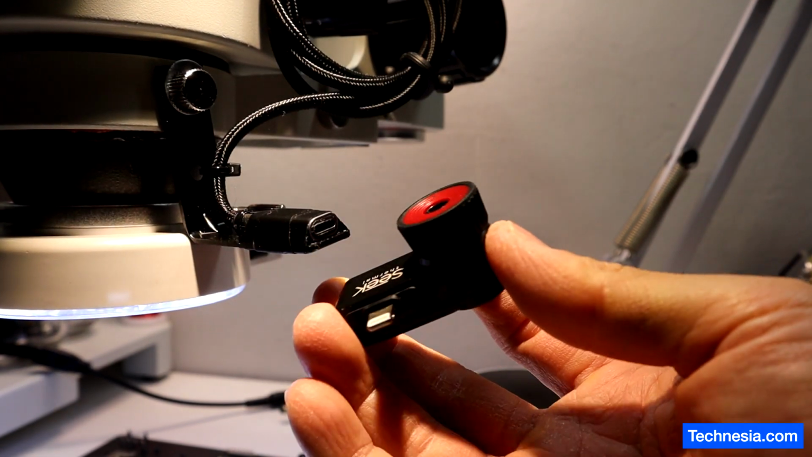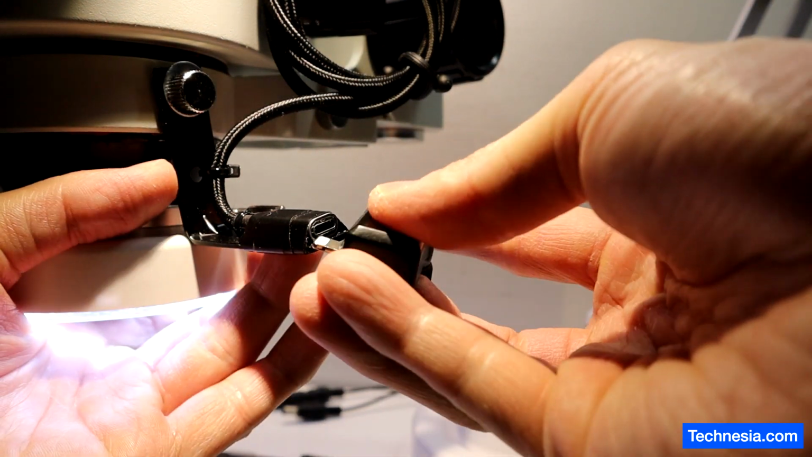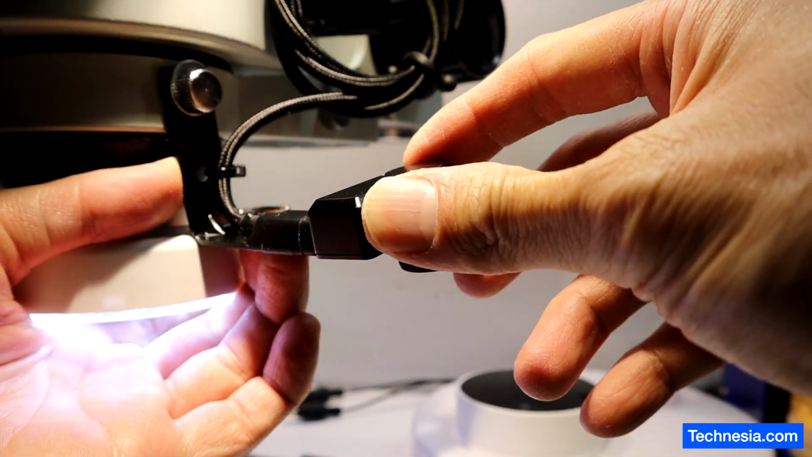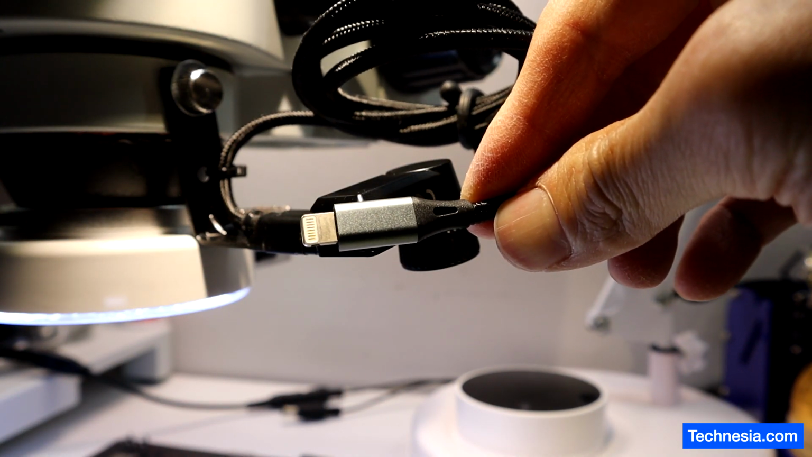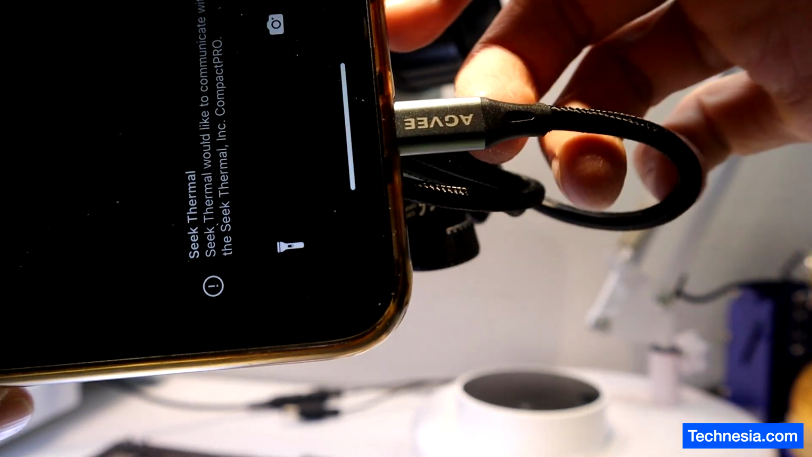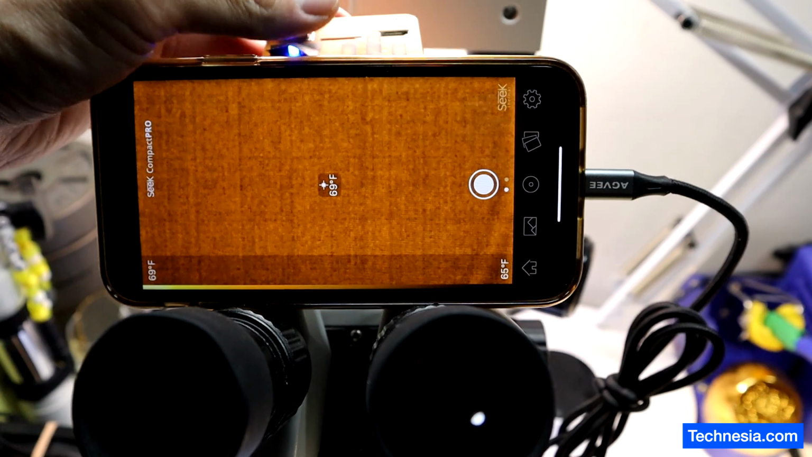Now we can attach this SEEK thermal camera to this port right here. There you go. Then we can attach this end of the cable to the iPhone, and we can put the phone right here by the microscope.